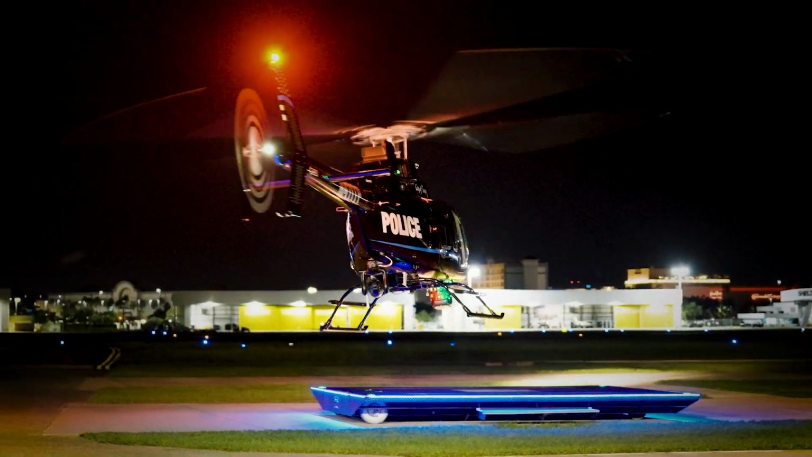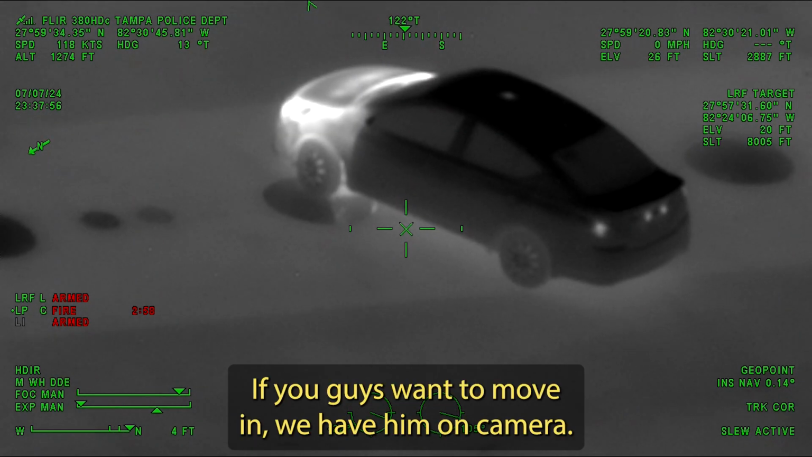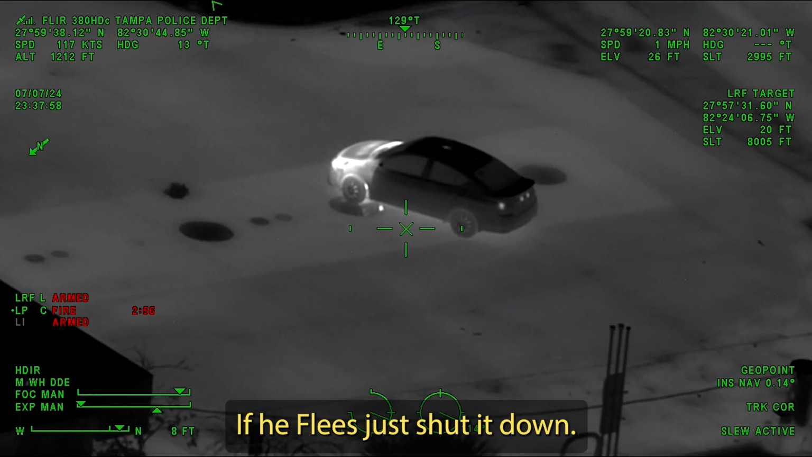We were on a normal patrol flight when we were notified by a patrol unit that he has a vehicle that he's seeing that's possibly siphoning gas. Air 5, if you guys want to move in, we have him on camera. If he flees, just shut it down. We'll treat it like a normal flee to elude.